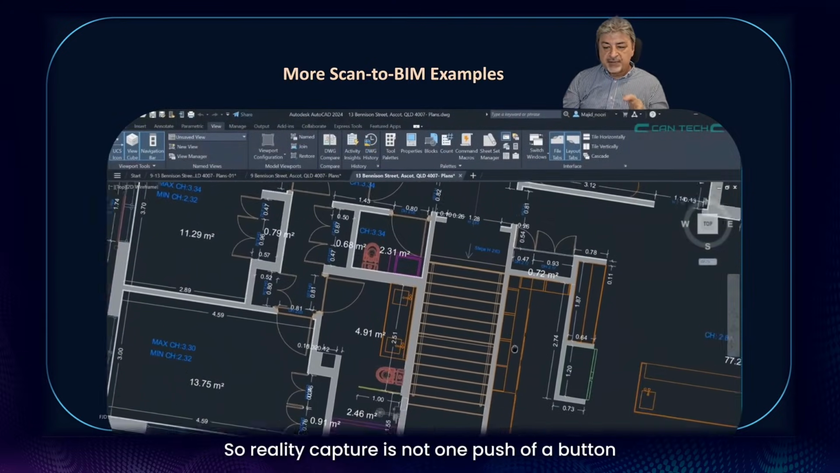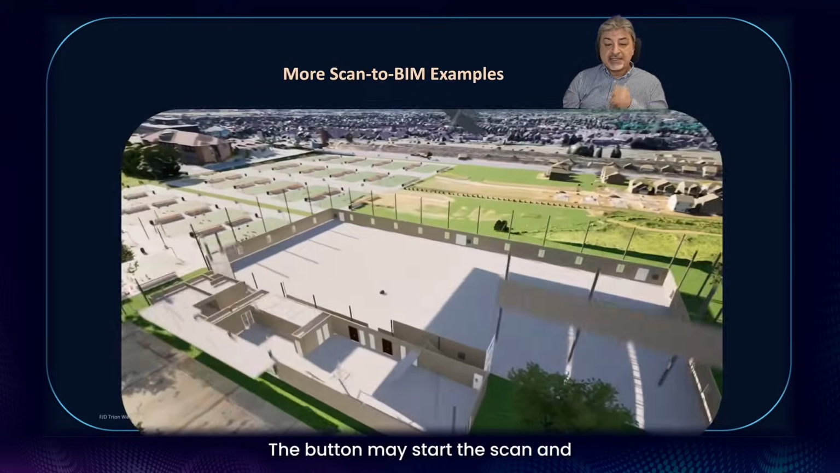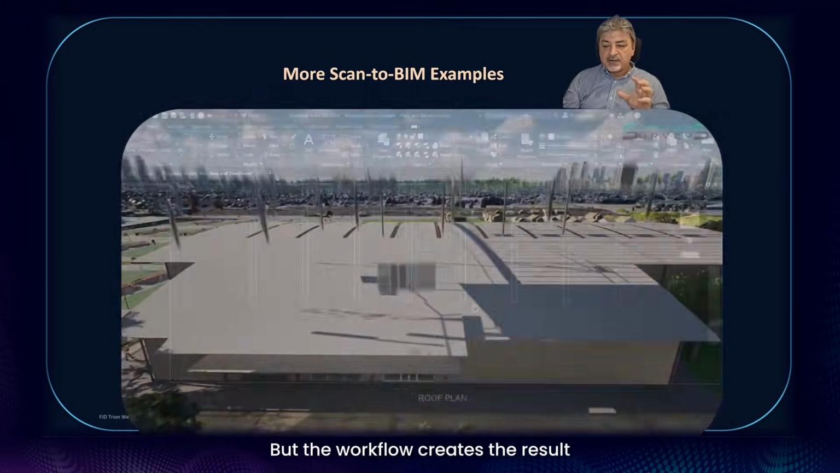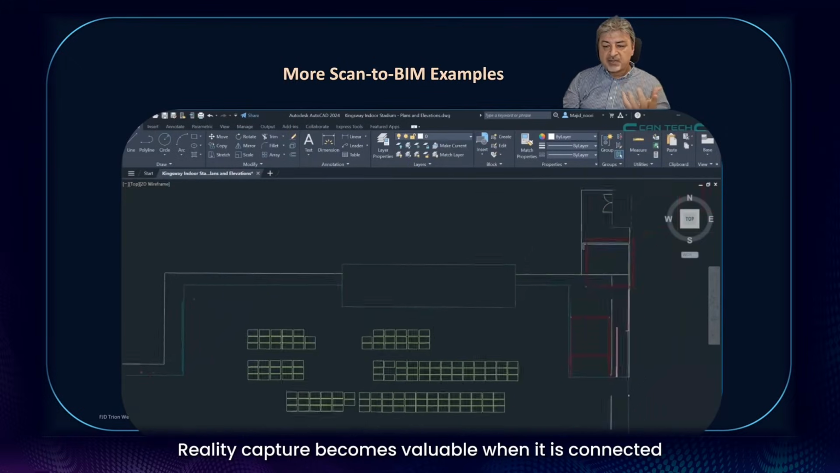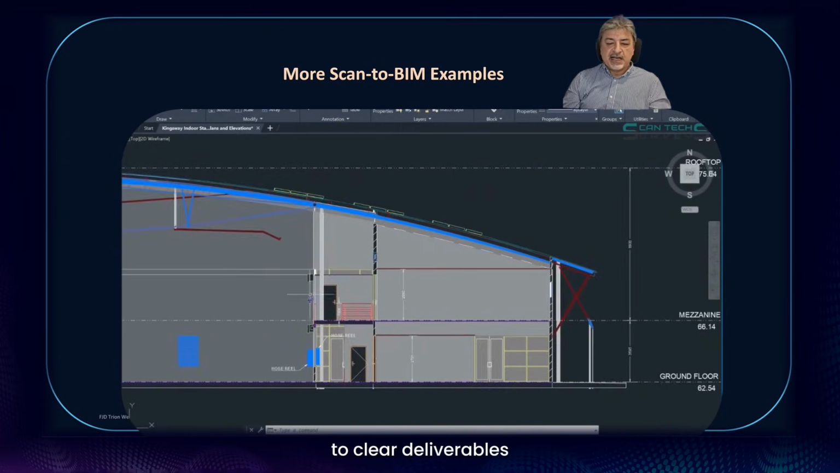So reality capture is not one push of a button. The button may start the scan, but that is just the beginning of this journey. The workflow creates the result. Reality capture becomes valuable when it is connected to clear deliverables.